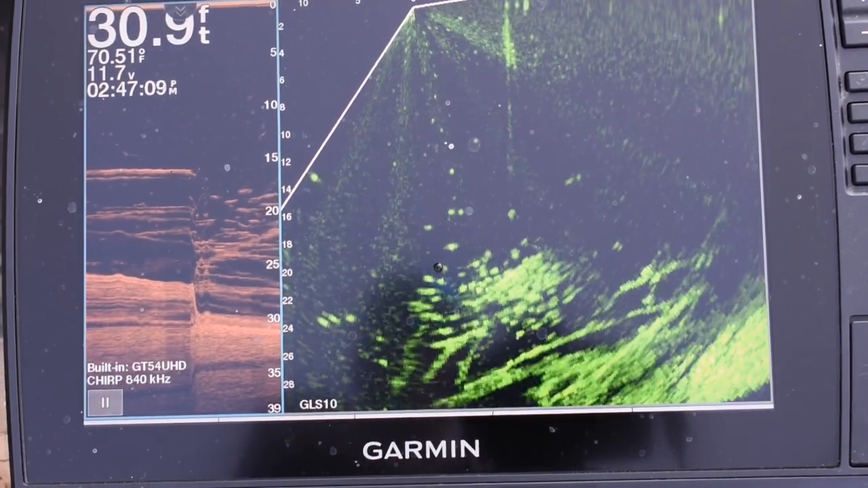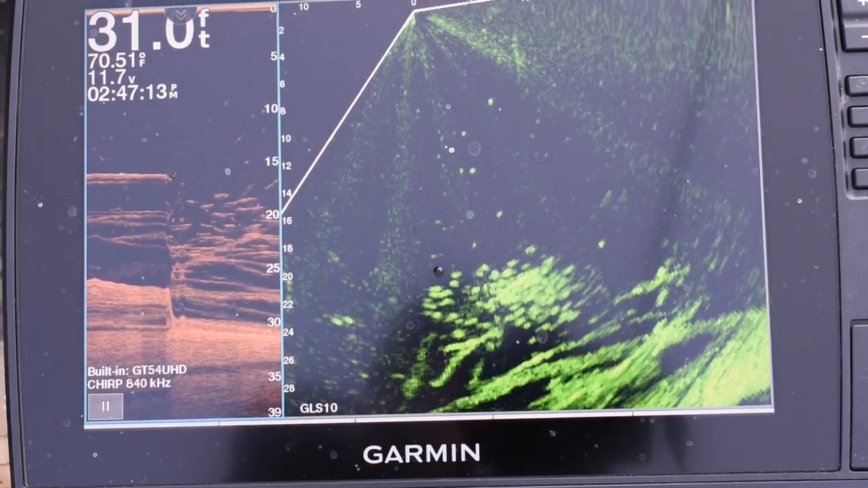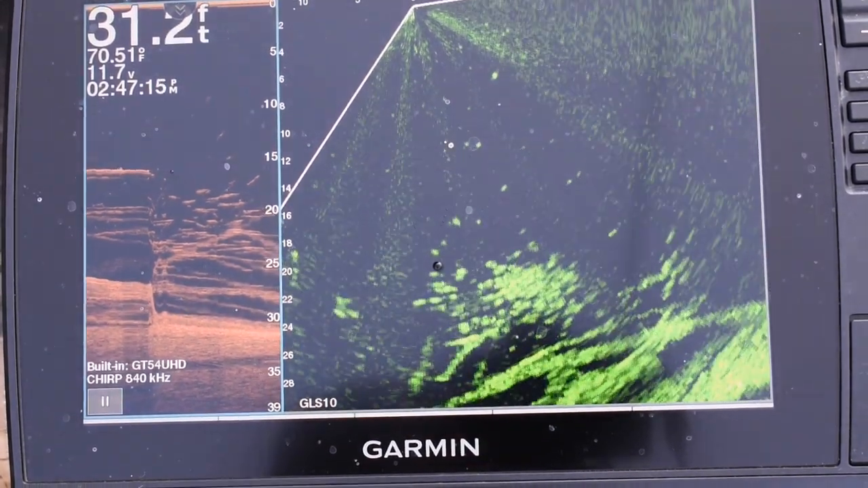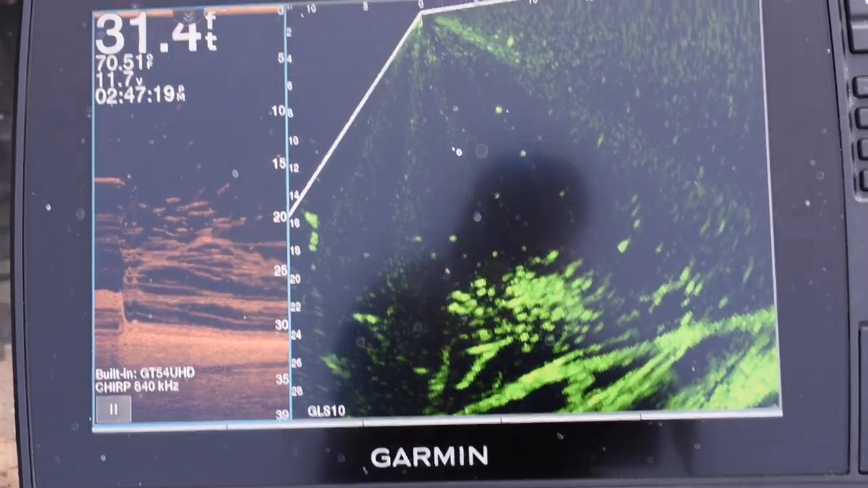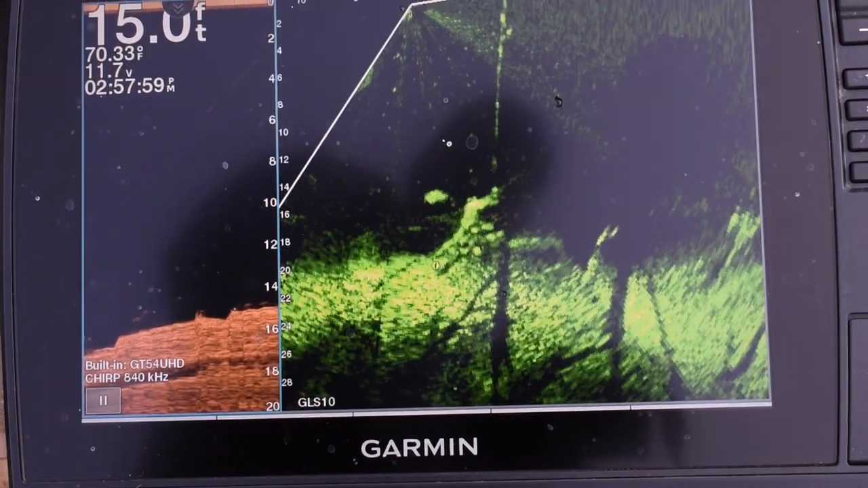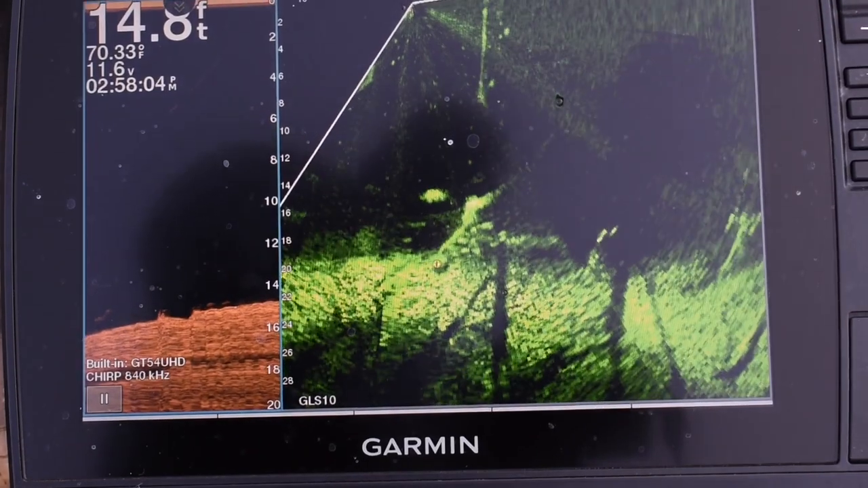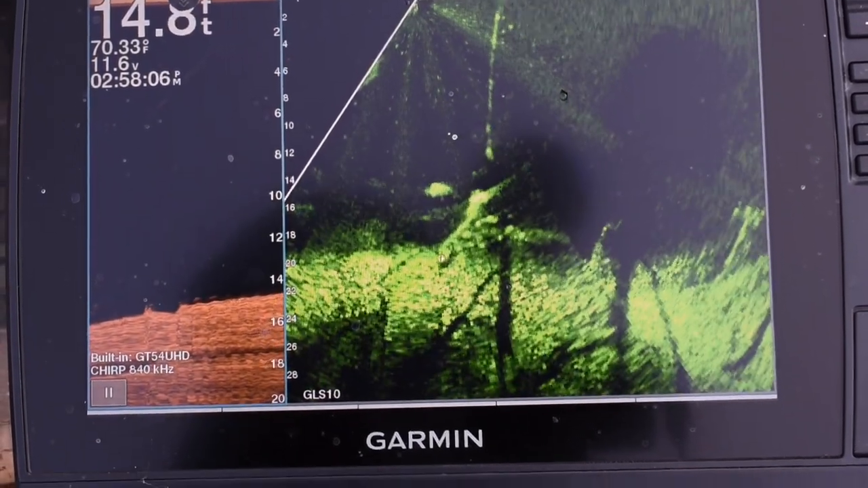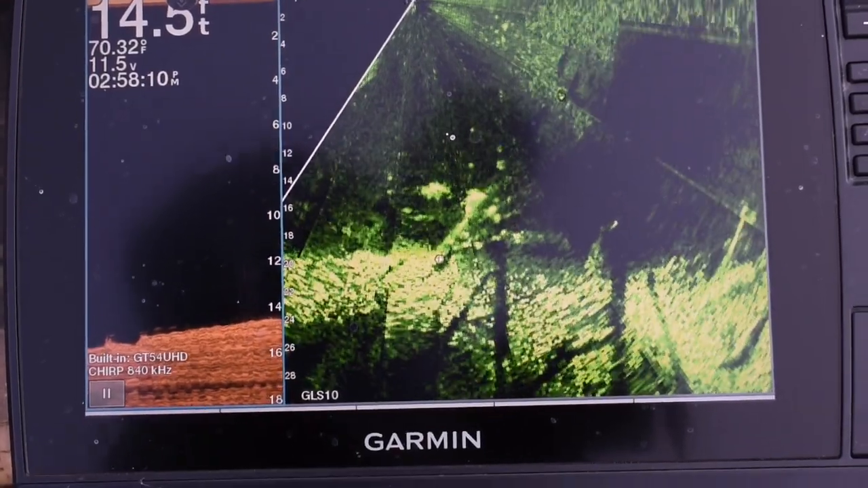This is what's happening in real time. As you can see on the Livescope side of things, you see where the 0 is. Straight down is what you're getting on the ClearView side. So that's where that scroll is coming through. As you can see here, I'm fishing a lay down, or like a stump, whatever you want to think of it as. But you can see I'm fishing the structure out in front of the boat.